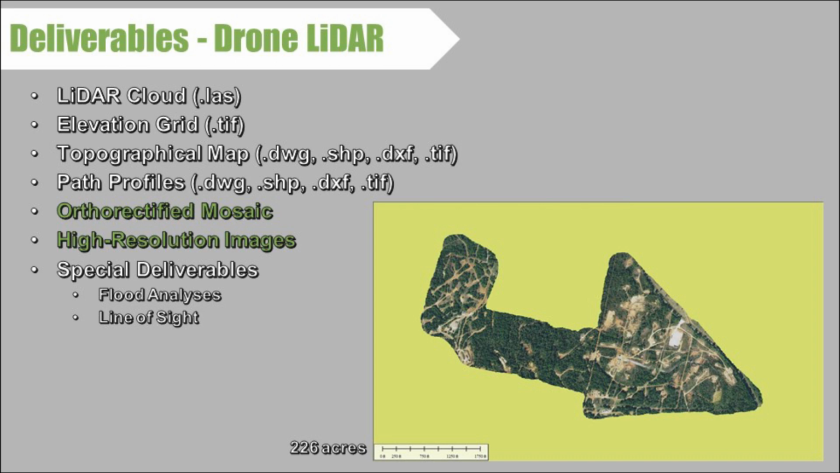Another option is high-resolution images. Different customers need to know what's going on that site while we're flying it. Like in some cases, we may be getting utility poles, or we may be getting different structures on the property so they can do closer inspection of what's going on with that, or even creeks. They want more just basic images to give them a visual cue on what's going on in that area. So those can be taken at the same time that we're taking the other data.